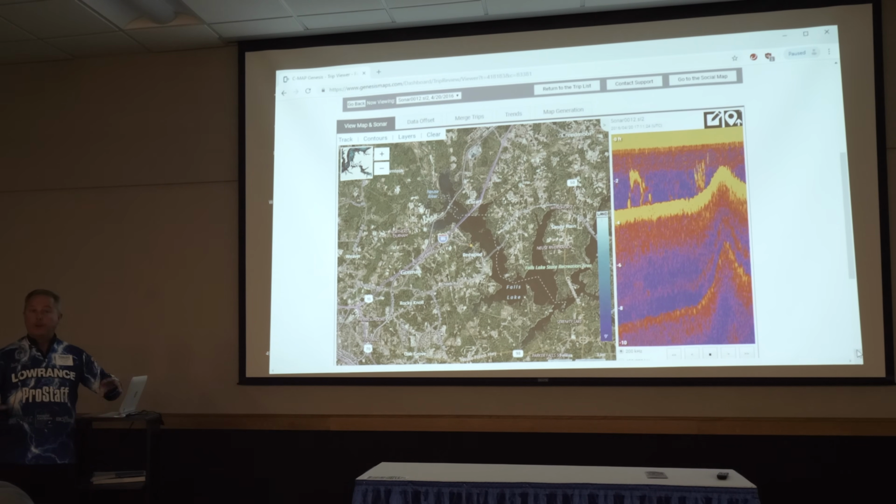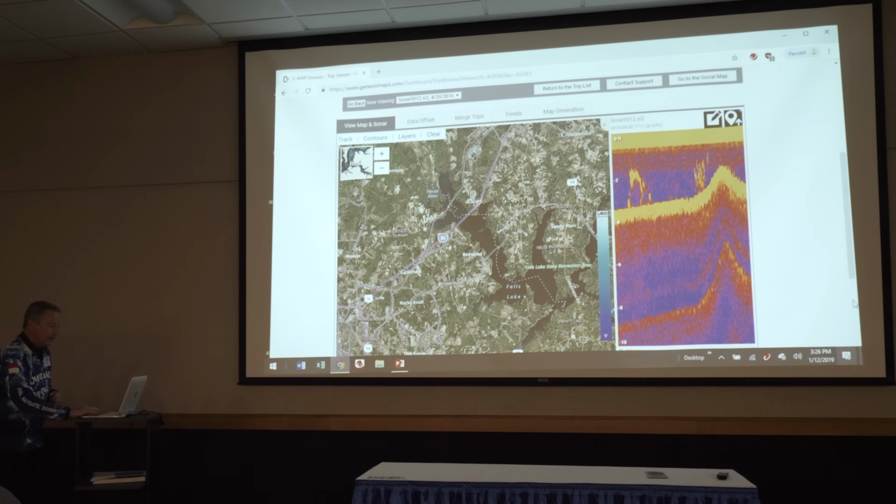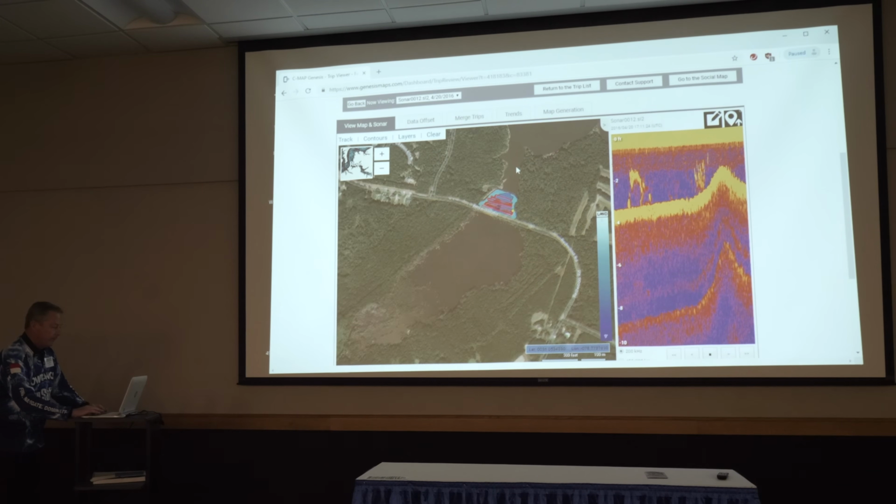Without putting in your own structure or finding your own brush piles, everybody knows weeds are gold. They put money in your pocket. But what they told me is that they were in these cut-off ponds where there was a road bed over the top and you could not get to that pond.